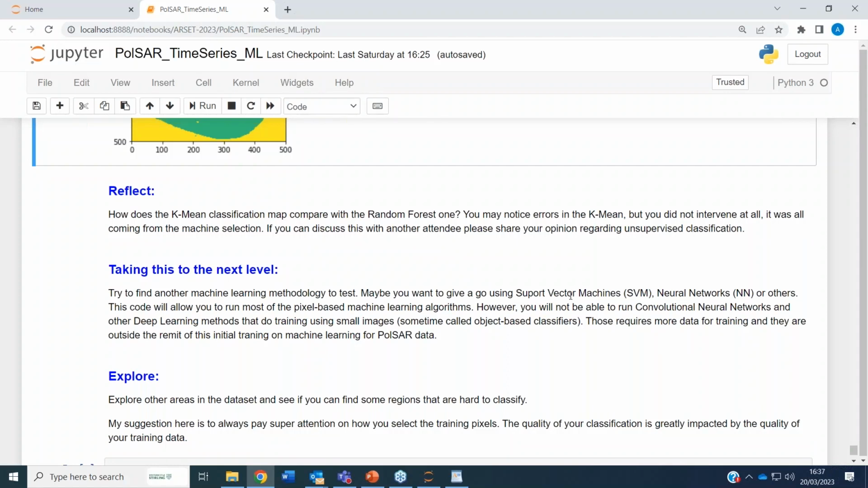What we didn't cover today is deep learning. If you want to use deep learning methodologies, then the approach is different because you use ImageNet to train. So you don't use a single pixel for training. It's like an object-oriented type of thing because it's based on convolutional neural networks. So this was not covered, maybe in a future practical, but not here. So this will not allow you to run those algorithms.